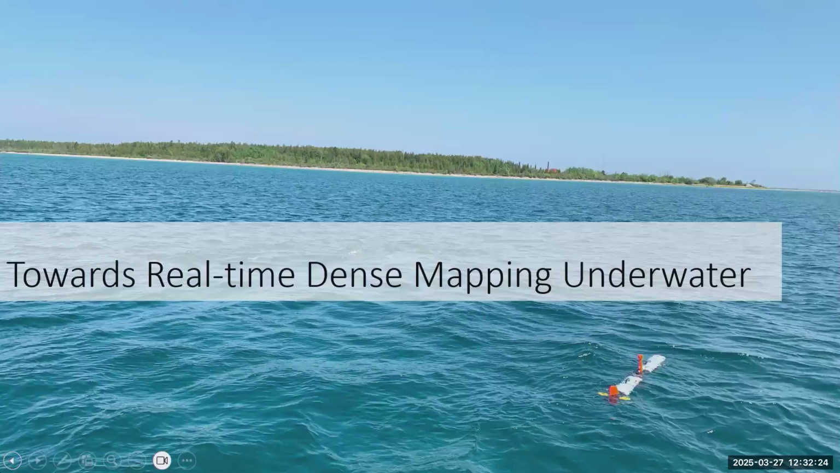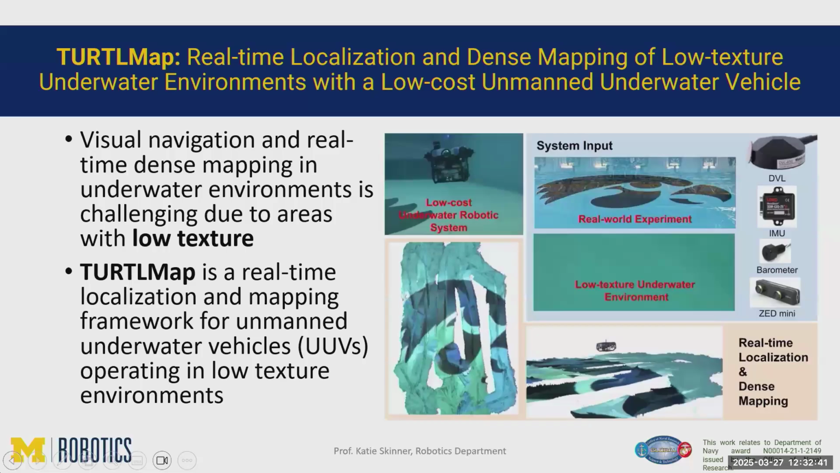So the work that we're doing now is actually working to improve this pipeline. We're moving towards real-time dense mapping underwater. This is work that we've been newly developing, and we'll go back and test starting this summer on some of these shipwreck sites. So I'll talk a little bit about our prior work in this area, just to give you an idea of where the field is right now.